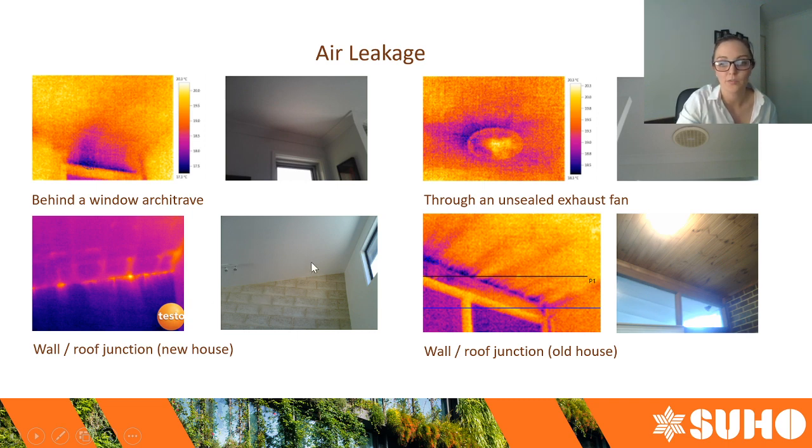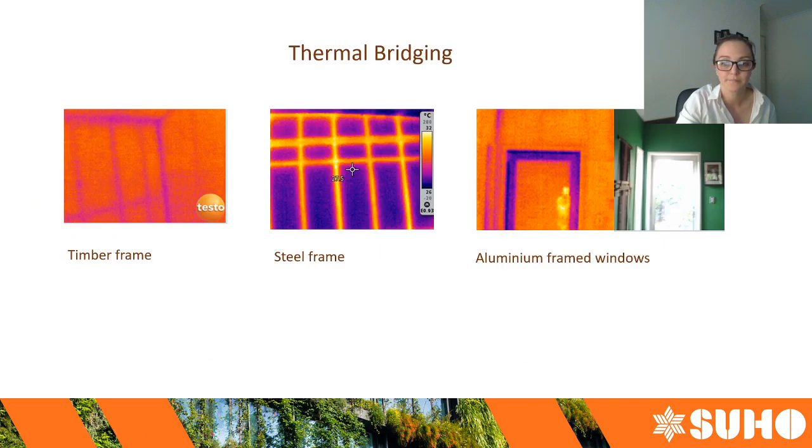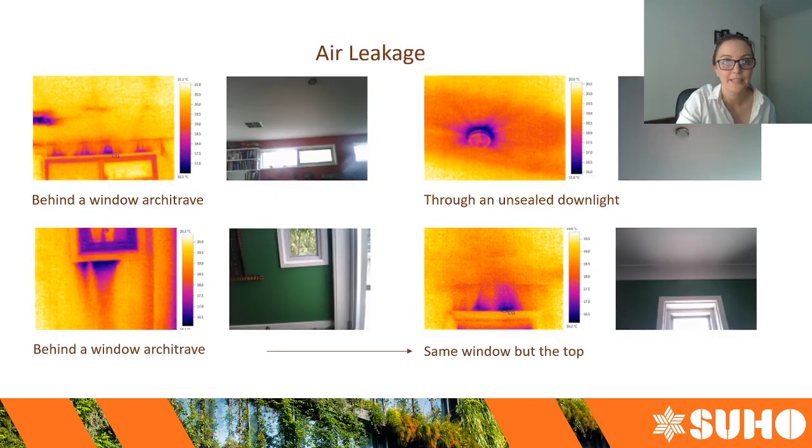So that leakage was quantified in the test. You can see there are some fairly standard constructions here that are supposed to create an air barrier to protect you from the outdoors.